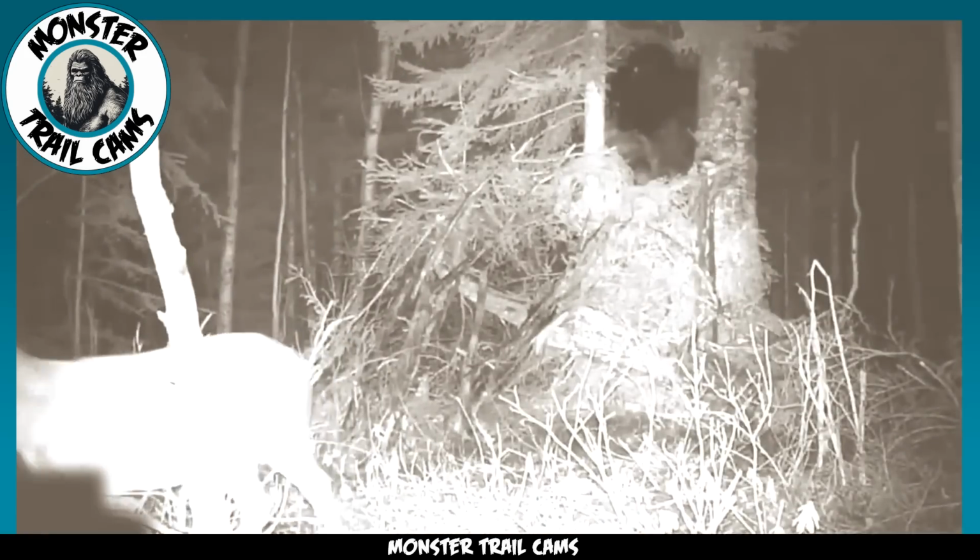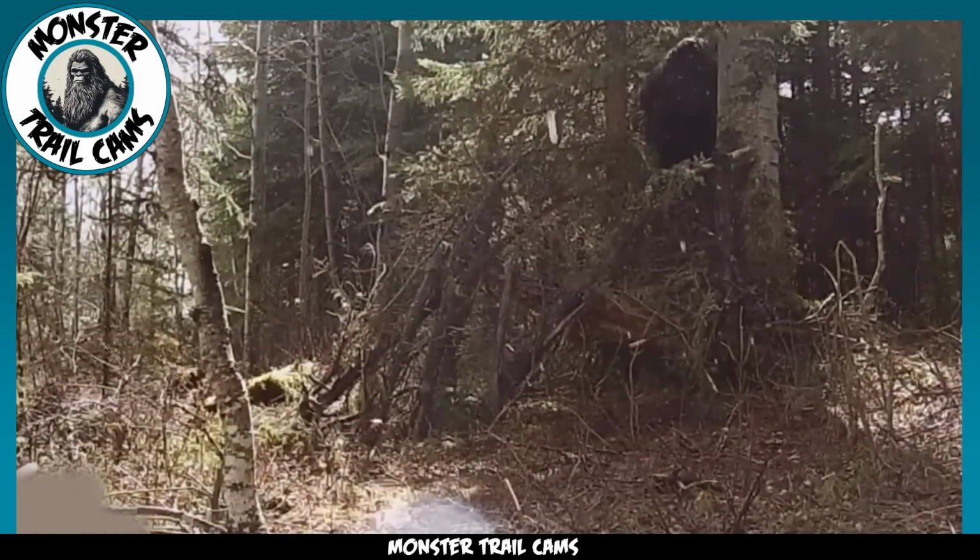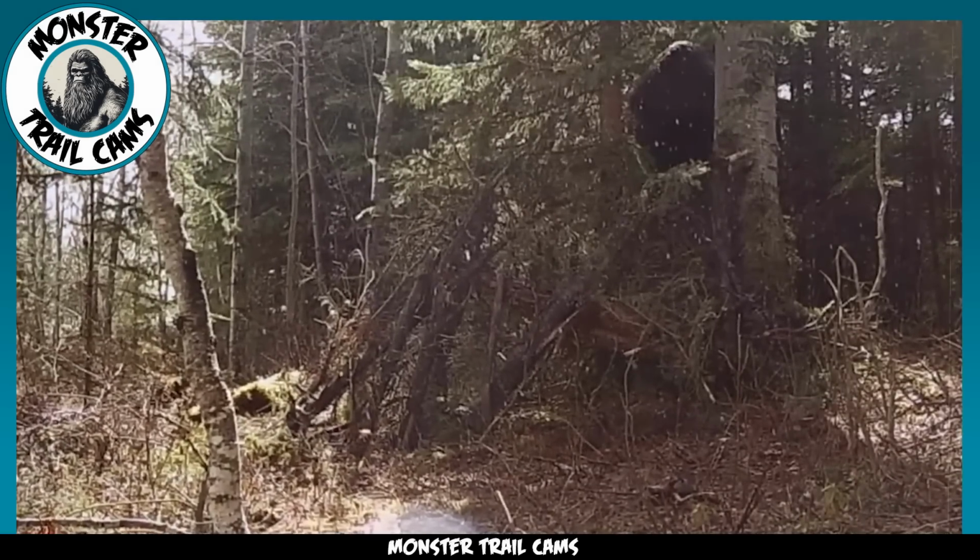It looks like a face to me, but it's so dark it's difficult to tell. There is clearly something there, but is it supernatural or not? Tell us what you can see.